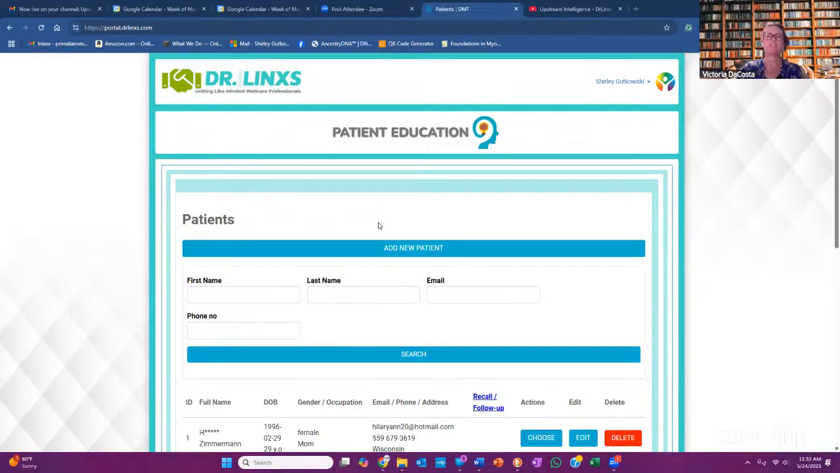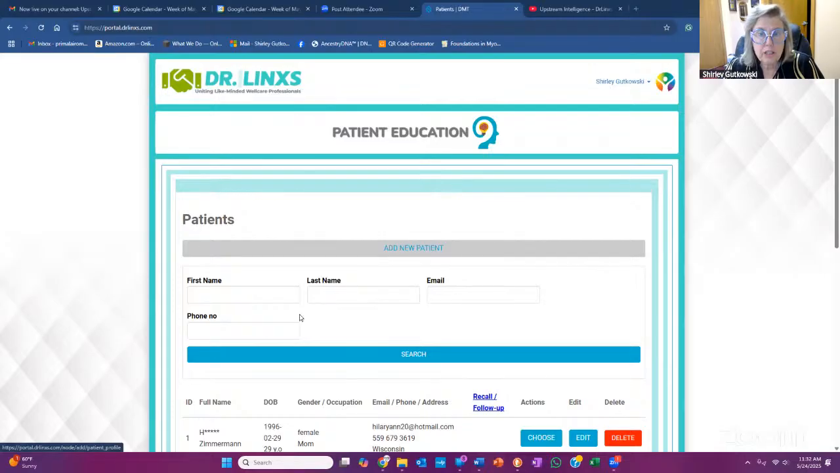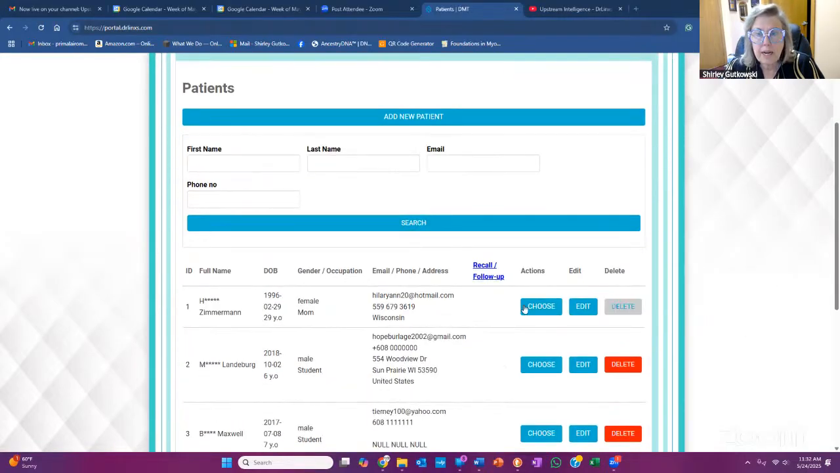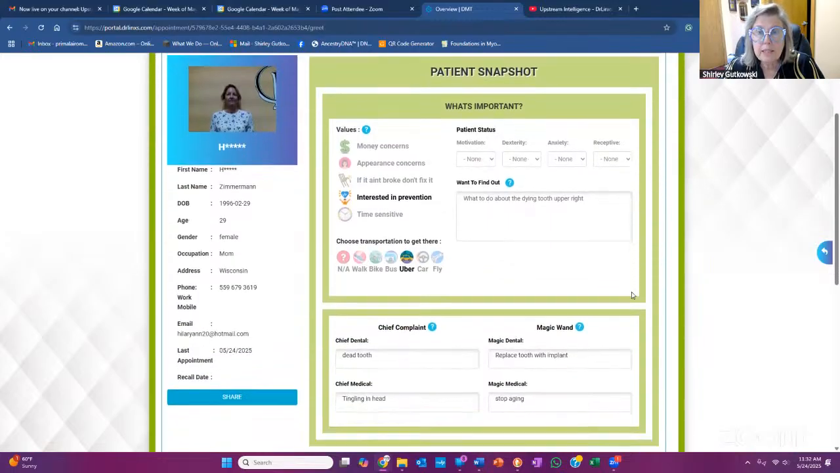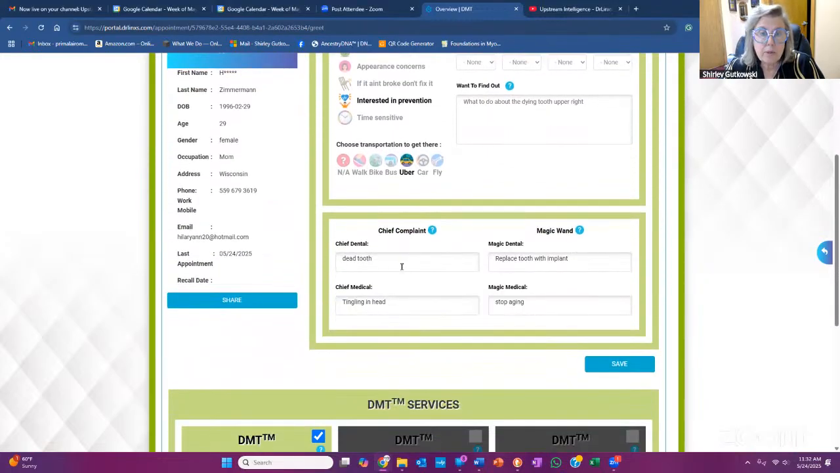Okay, sweet. So what do we have here? Just to clarify, I'm on the beginning page. I added a new patient and went through all the steps, and I blinded the patients a little bit so that we could use them. This lady in particular was interested in prevention. She has a tooth dying on the upper right, and that was the main thing. She says there are no other symptoms for that dead tooth.